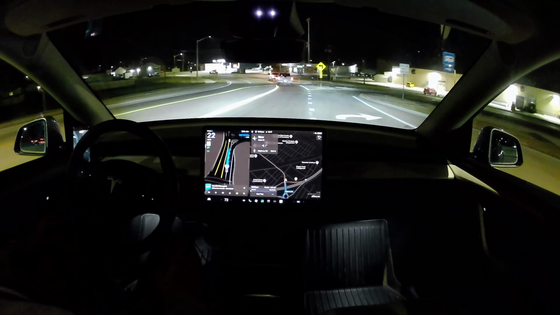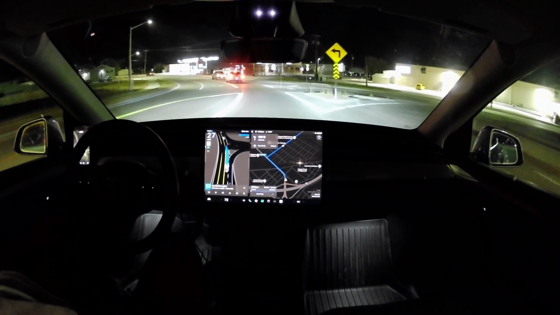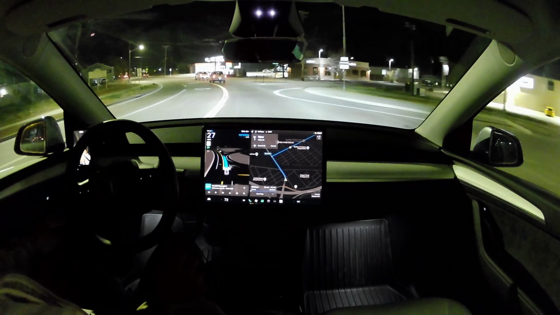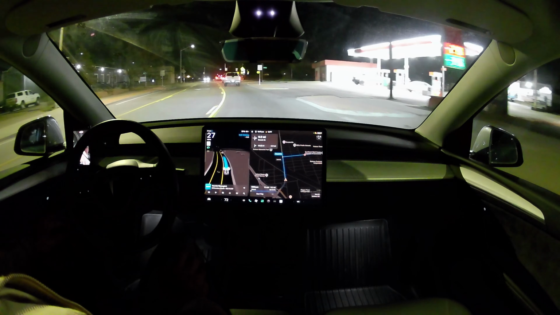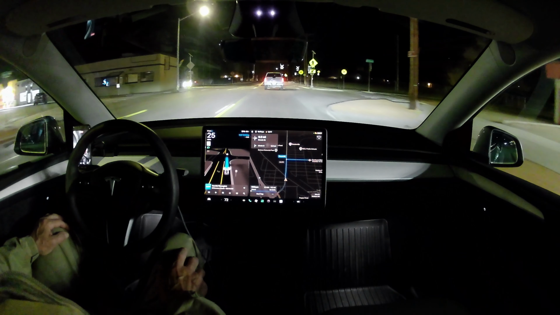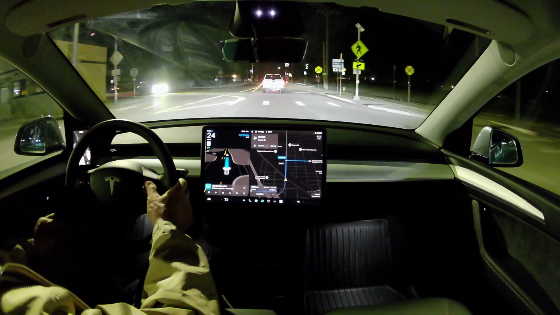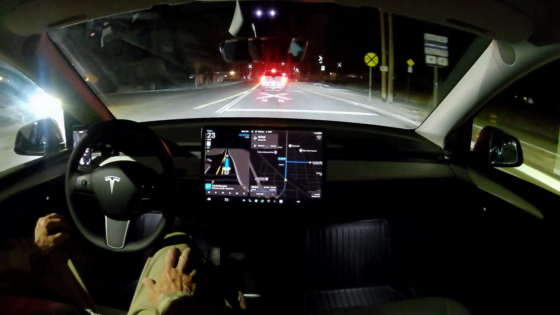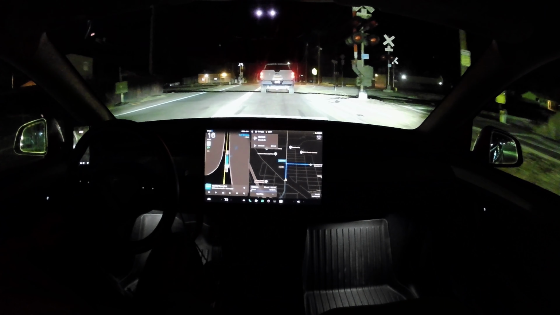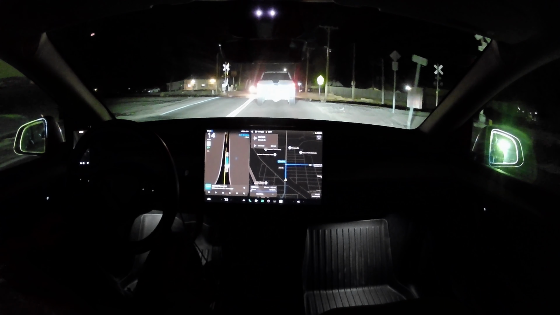Let's see how she's planned this. Oh, interesting. This is a way to get home, and it is a darkened road. Let's go ahead and do that. One darkened road or another. I do want to put it in Sloth, though, going through these small country towns. You don't want to do any speeding.